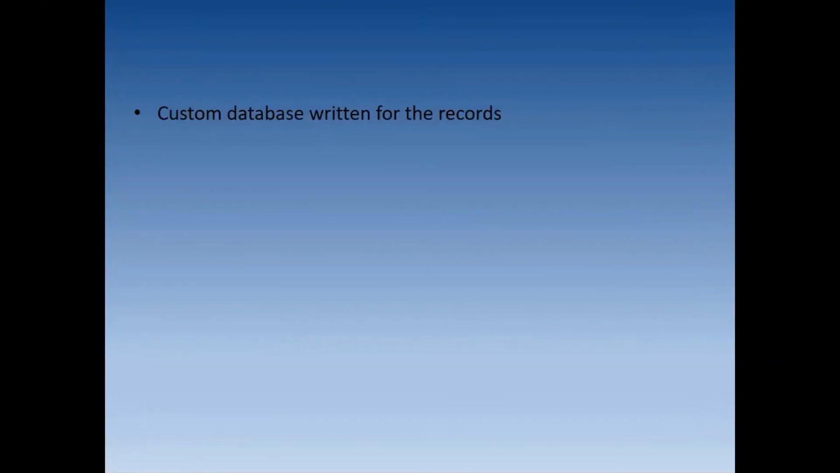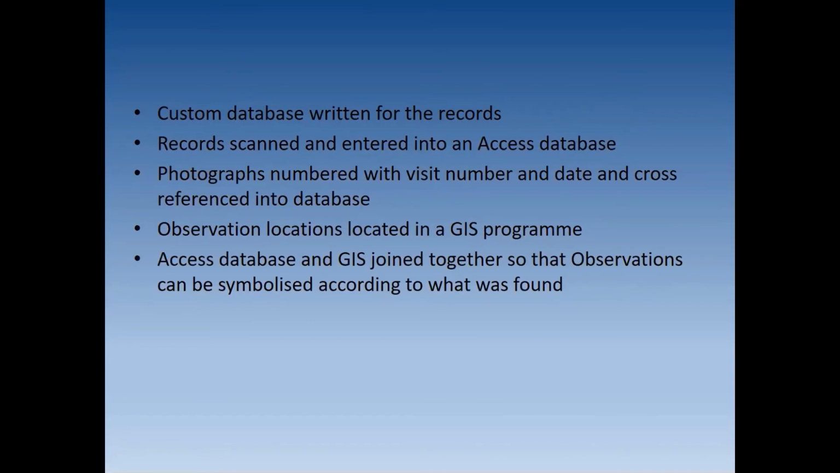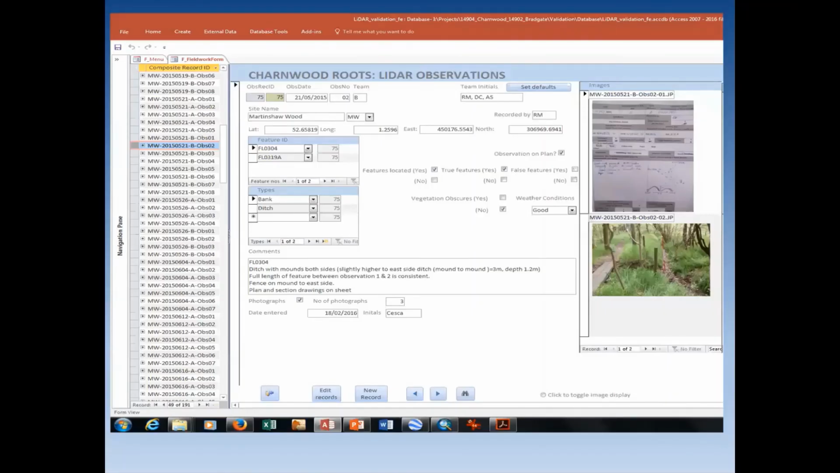A custom database was written for the records by me, and the records were all scanned and then entered into that database. And the database included all the photographs with a visit number, and then everything was tied into a GIS so that we could see the results of our database on a map. And we could symbolize what we found. So the tracks and the wheel ruts and the banks and the ditches could be given images that might allow a pattern to come out.